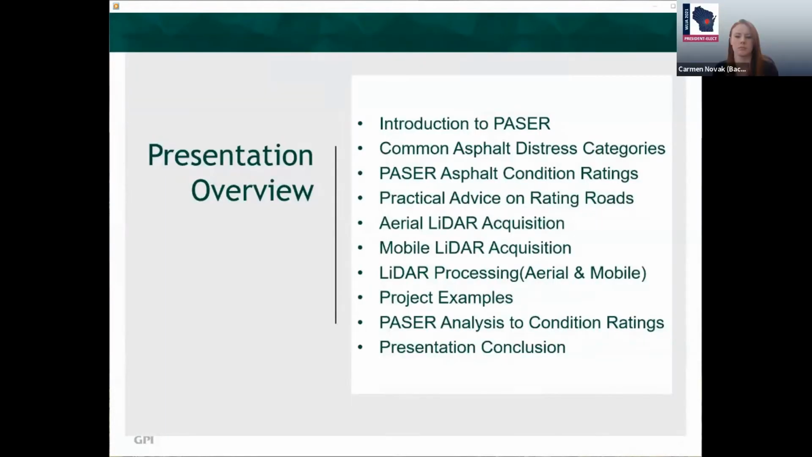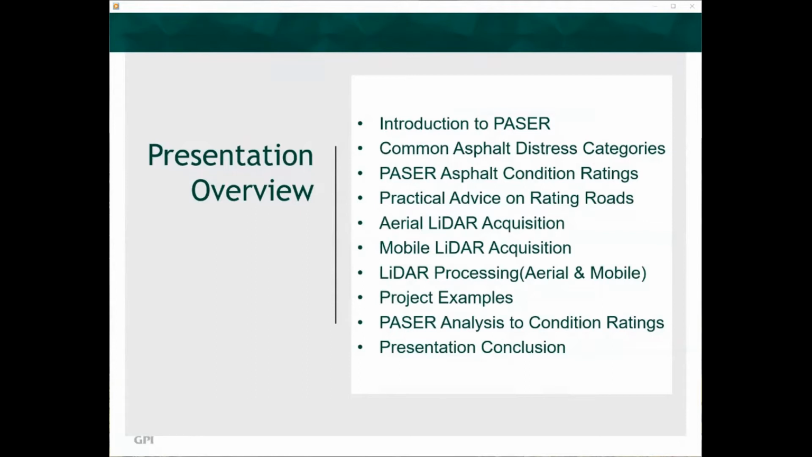The topics of this presentation include an introduction to PASER, common asphalt distress categories, PASER asphalt condition ratings, practical advice on rating roads, aerial LiDAR acquisition, mobile LiDAR acquisition, LiDAR processing, both aerial and mobile, project examples, PASER analysis to condition ratings, and finally a presentation conclusion. We will explore these topics to provide a better understanding of how geospatial LiDAR applications can identify and facilitate PASER engineering studies on interstate, state, and county highways.